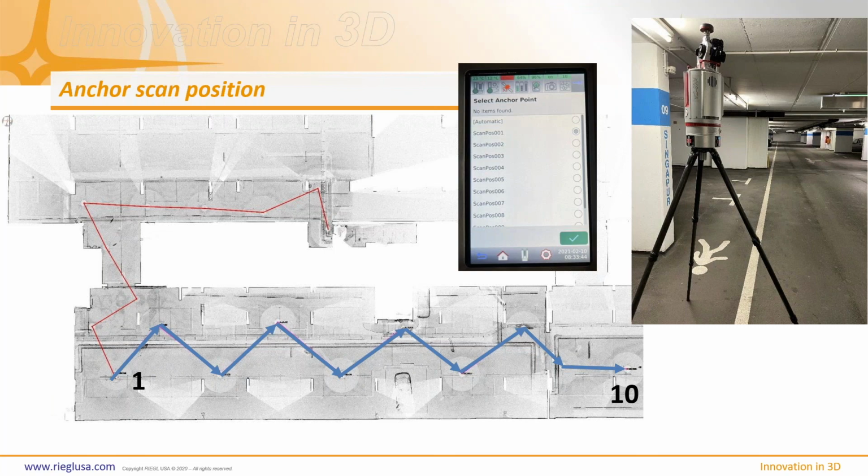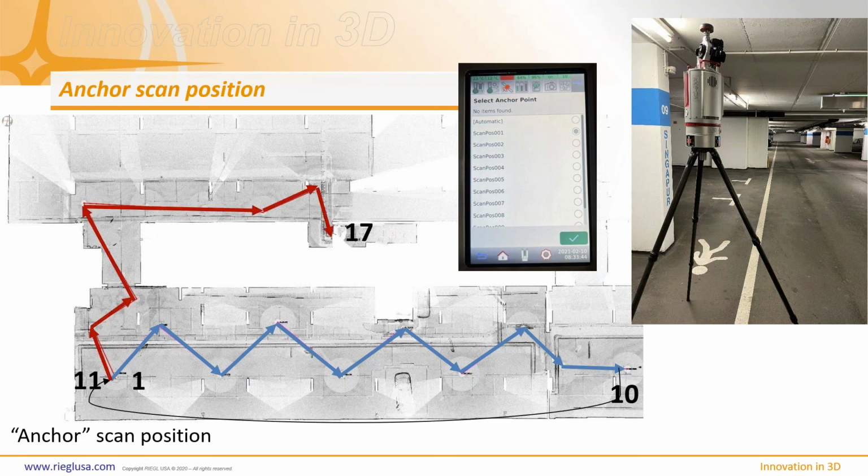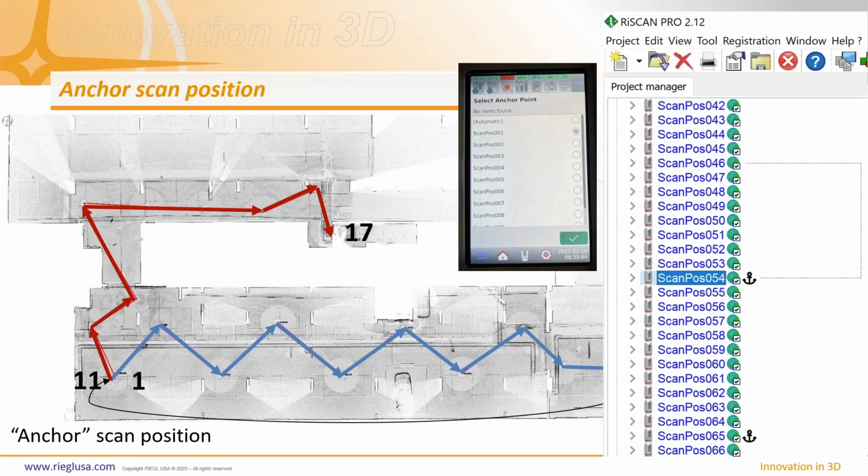This next image should make more sense. What that means is that from 1 to 10, now you can go back to 1, go back out of that room and start in a new room, but the registration doesn't begin at 10, and now begins at 1 through 11, 12, 13, 14, 15, 16, 17, and so on. You can have as many anchor points as you want, as long as you tell it it's an anchor point during the data acquisition. On the scanner itself, you'll see anchor position, and then you just say, yep, this is the anchor position. That's where you're going to pick up tomorrow.